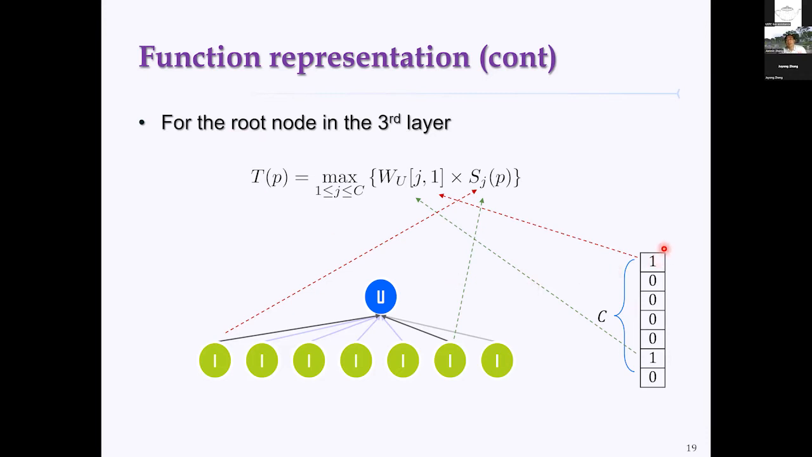The matrix for the third layer is actually a column vector, a matrix of C by 1. Each entry has a value of 1 or 0. 1 represents that the corresponding node in the second layer will be included in the union process, so the occupancy function of the corresponding node in the second layer will be included. But if the value is 0, then this expression will give you 0. So 0 will be ignored due to the use of the maximum function, because the union operation can be achieved by the maximum function. That's the reason we use the maximum function here.